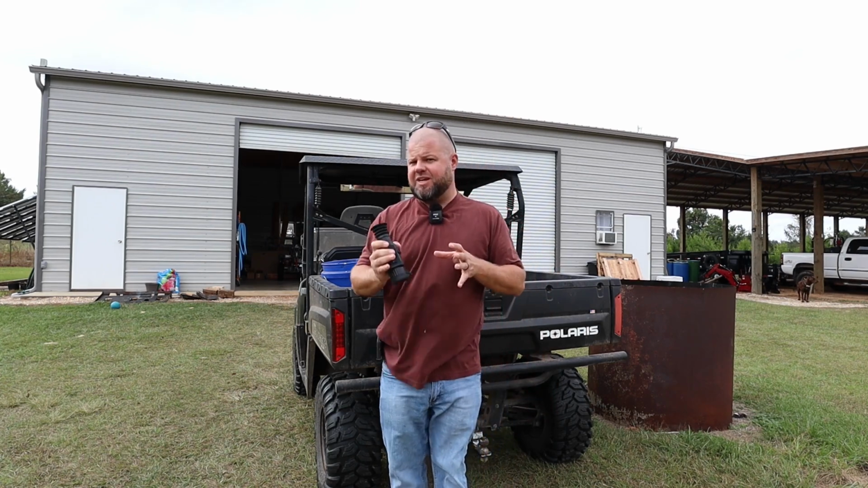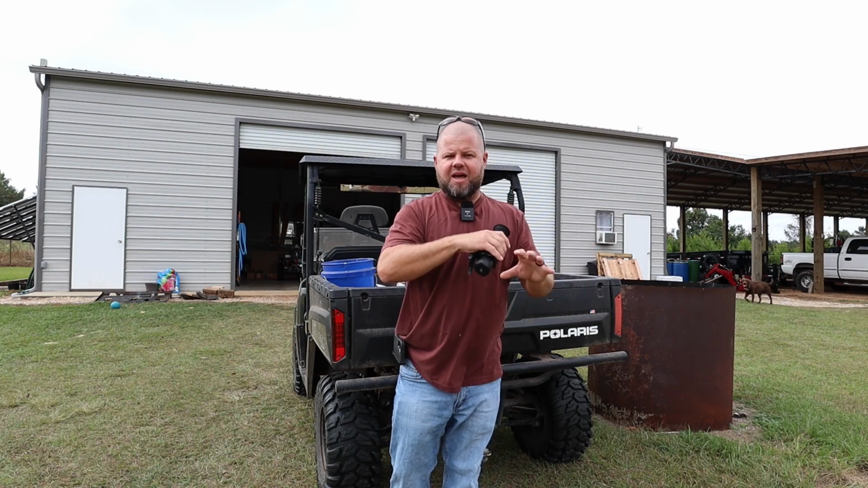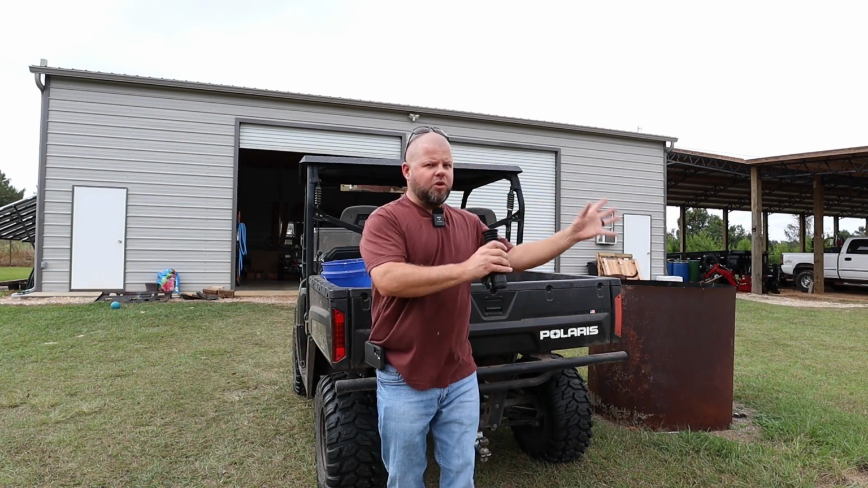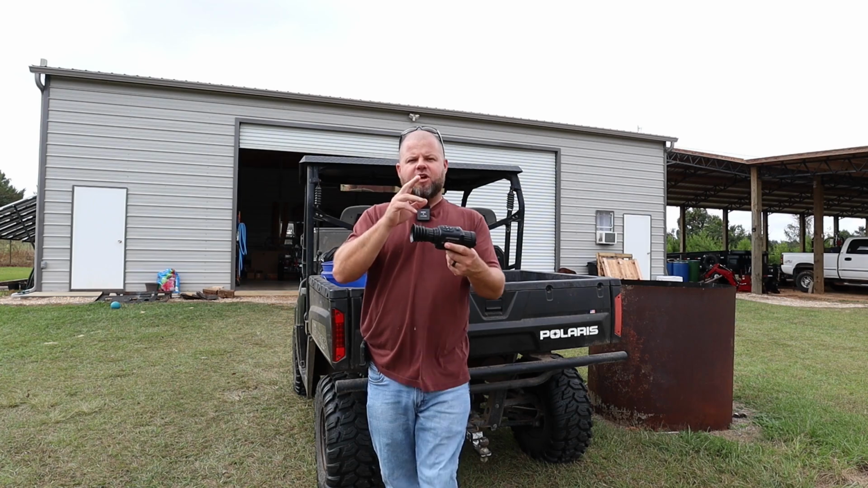And I have probably taken this off close to 75 times from my rifle. And at least with up close shooting, I have not noticed any loss of zero. It's always where I need it to be. Now, I'm not doing long range shooting. Results may vary for you, especially based on your mount and your particular firearm. Let's go ahead and address another big issue.